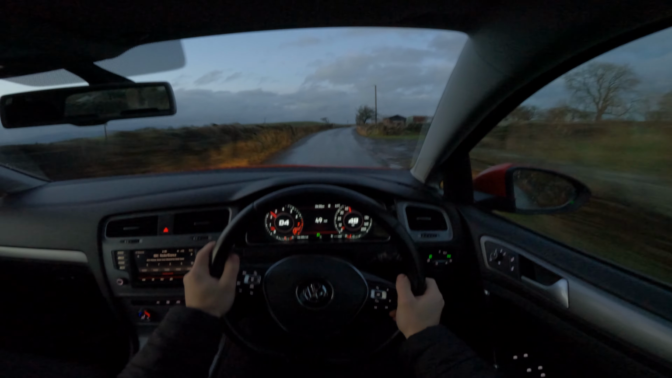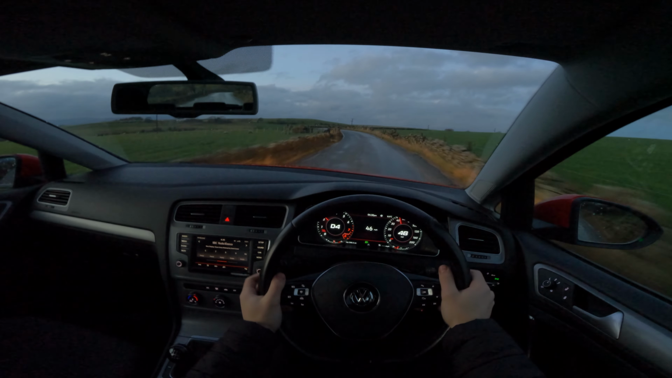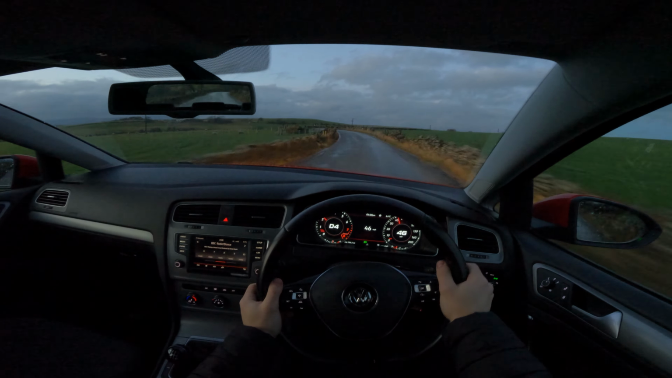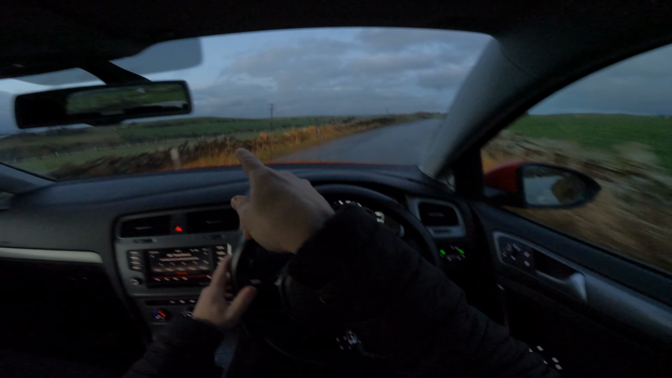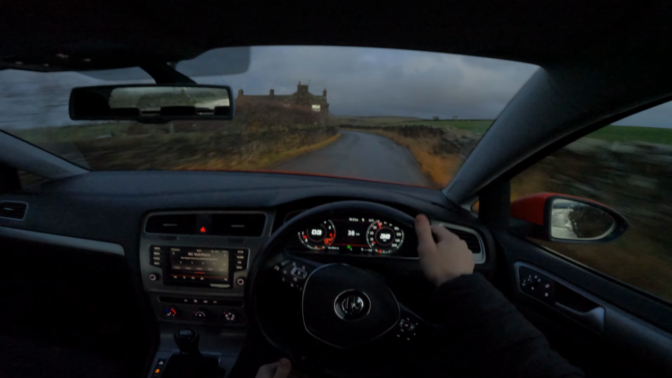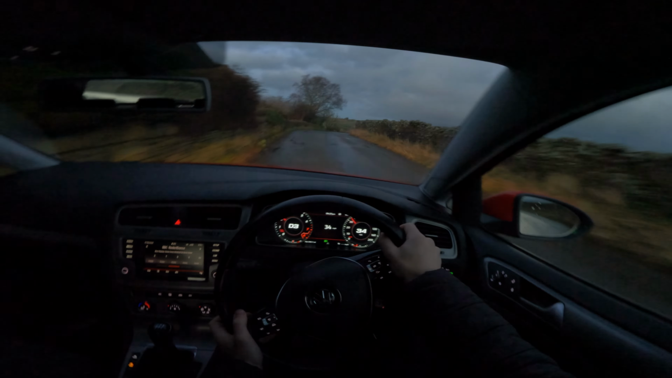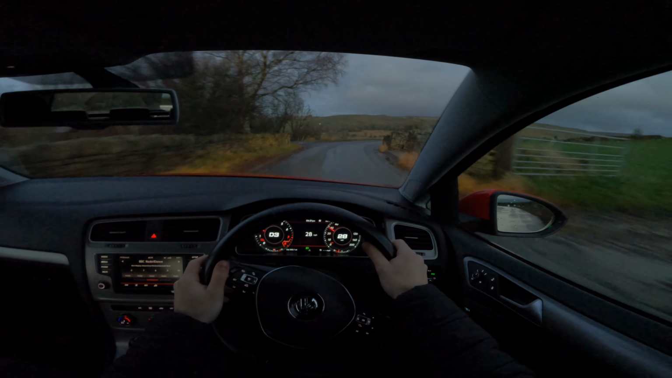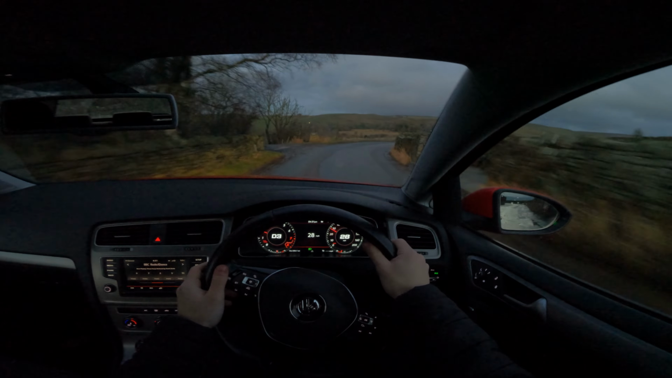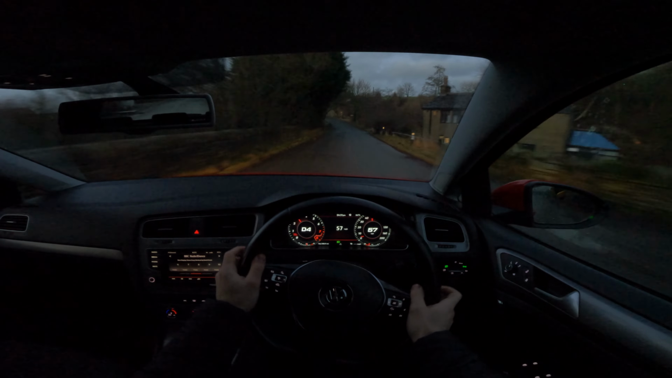Traction control kicking in, 3rd gear. I don't think I should ever buy a rear wheel drive car. I'll end up over there or down there. Makes no absolute sense how it's legal, but it is.